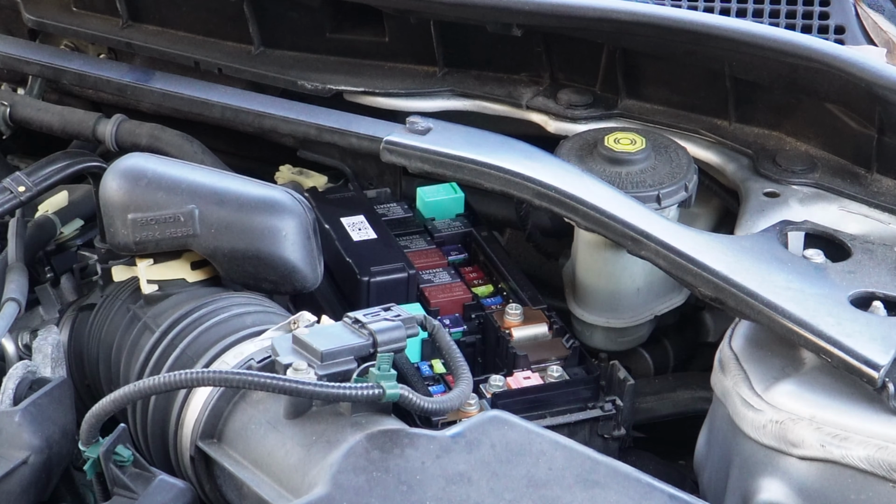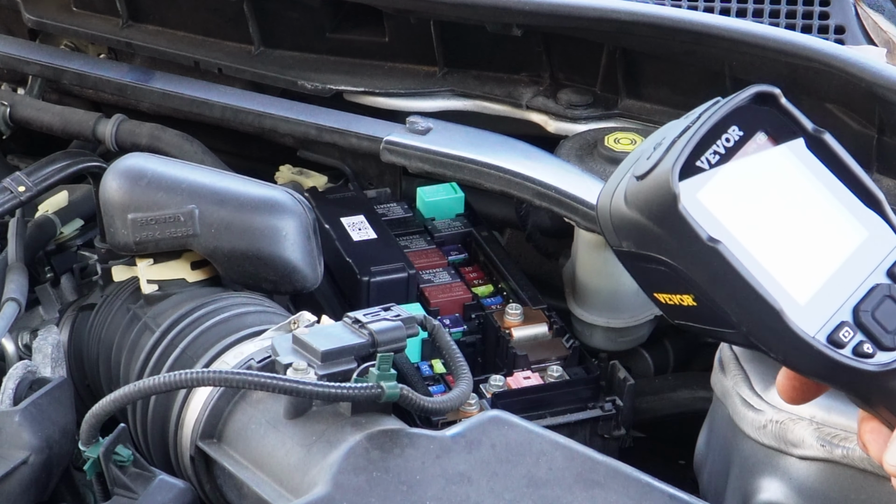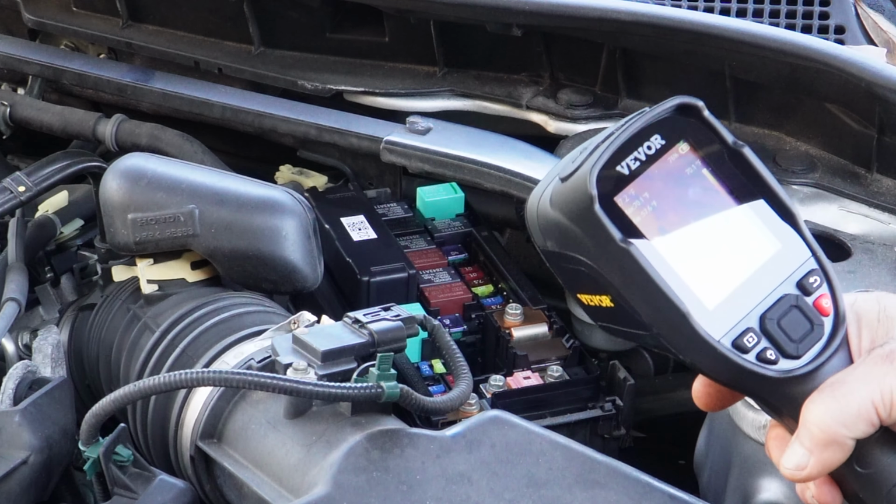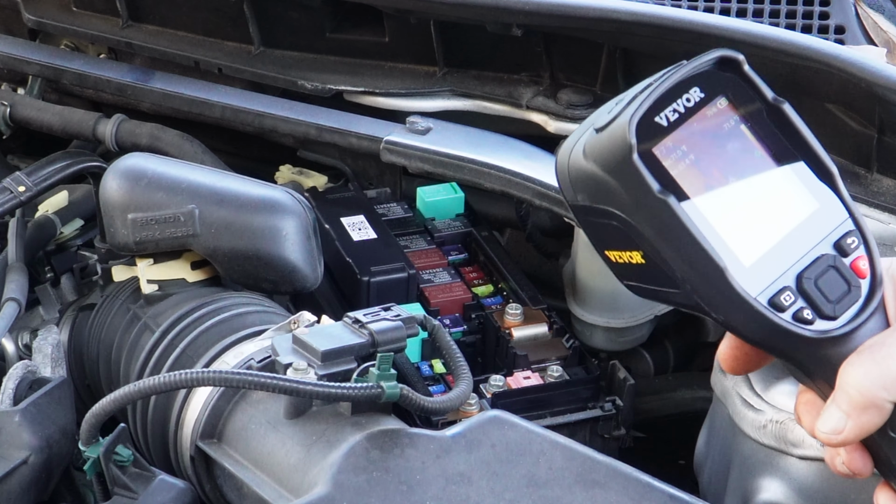So one way you can try is to put your tool on here, and you can look at these relays, and if you see any heat signature on these relays, then you know exactly the problem. Well, you will know the problem once you identify which relay that is, to find out which circuit it's on.